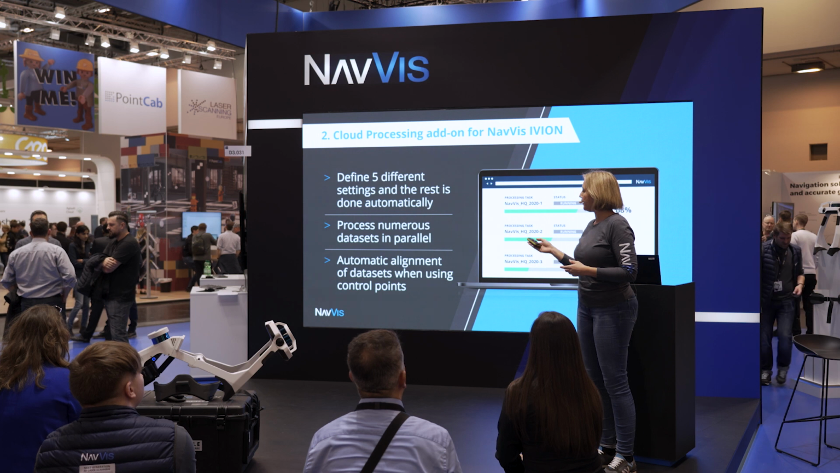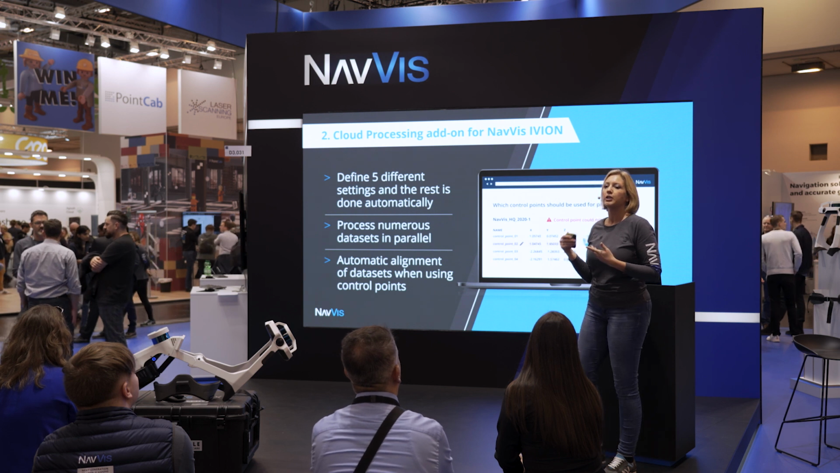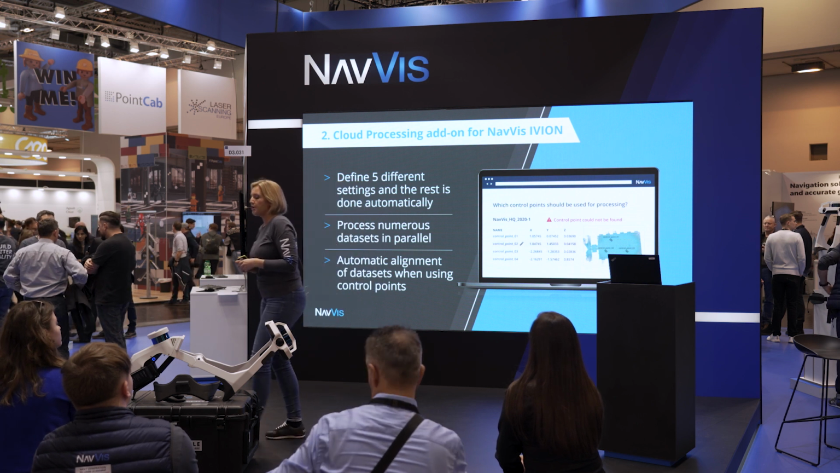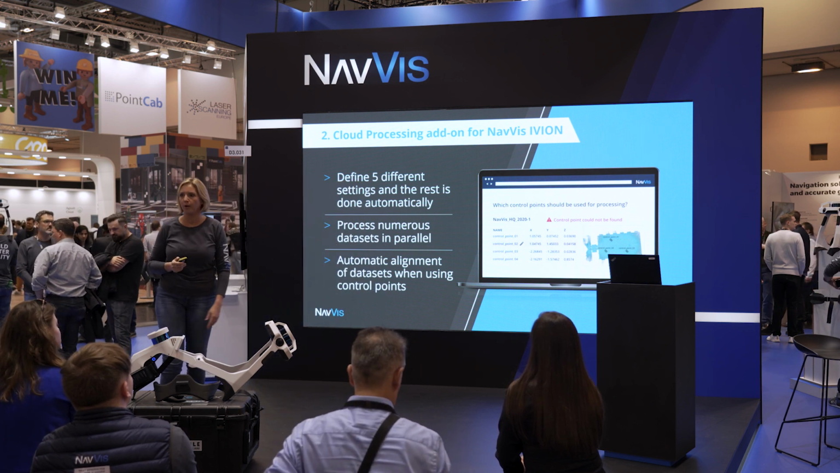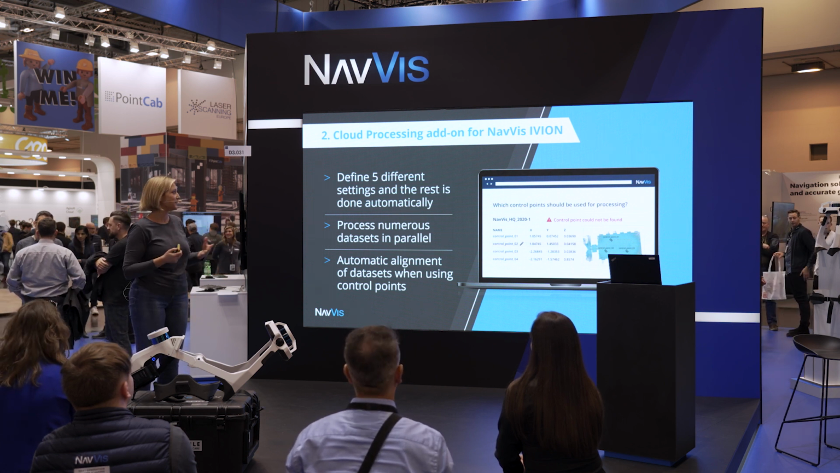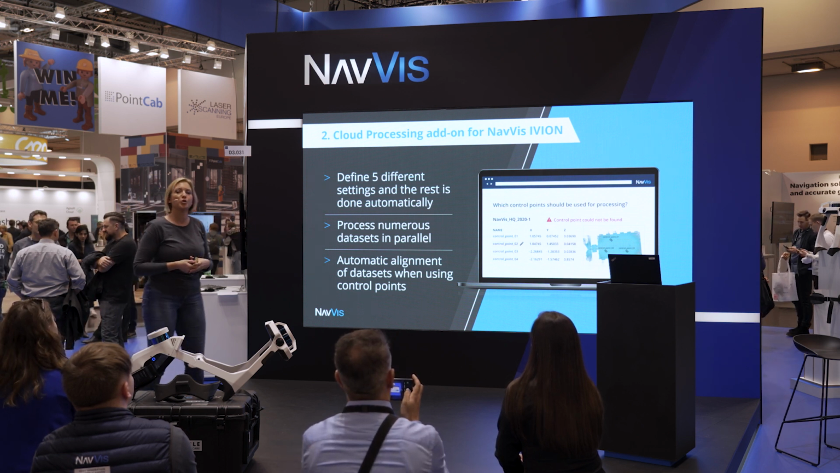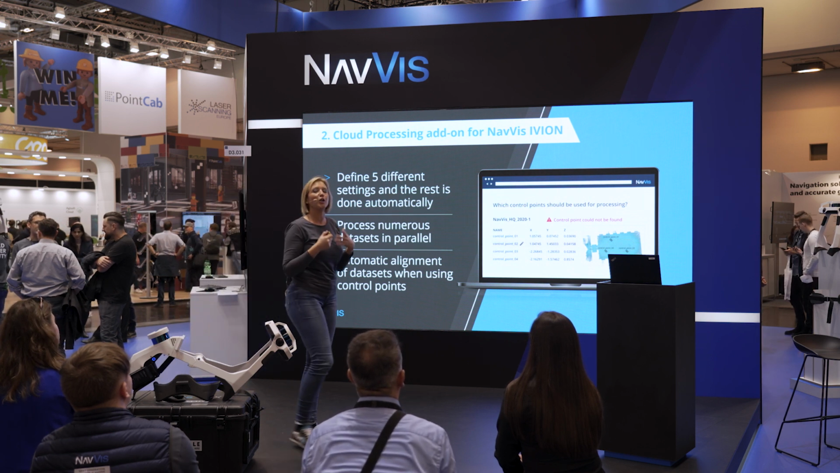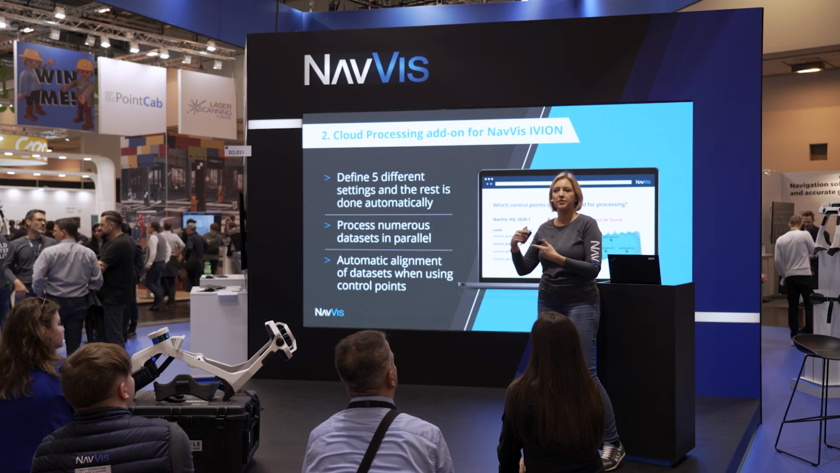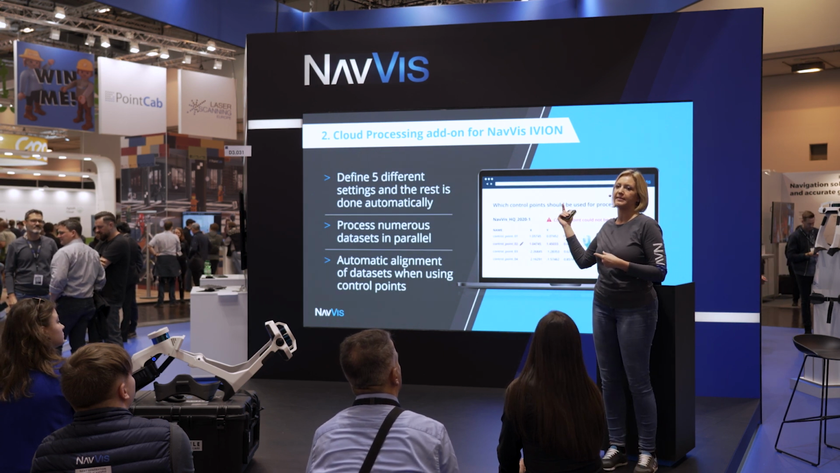And the last part is, if you use control points, and you see that here on the picture, you can actually upload the control points as well, georeference your data, and you will also get, that's what you see here, a notification if there is a problem with a control point already before, so that you're sure that the data you've processed works in the end. Another thing is, if you use control points, your data sets will be aligned automatically. So you save a lot of manual time after the scanning, not only during the scan, but also afterwards in the whole workflow. And when it comes to data processing, I have some customers who say that's where they save the most time, actually.